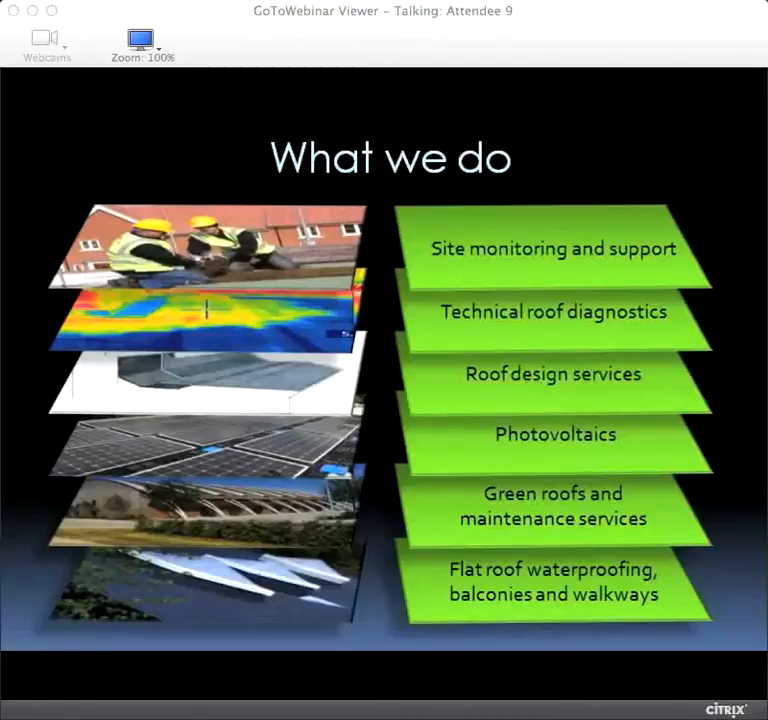On top of that, we use our own photovoltaic systems, but more importantly from this presentation's perspective, we offer roof design advice and technical roof diagnostics. So that's what we're going to be looking into in a little more detail now. And as I mentioned, once we've got all that in place and it's all right, projects on site are monitored using the site technician team.